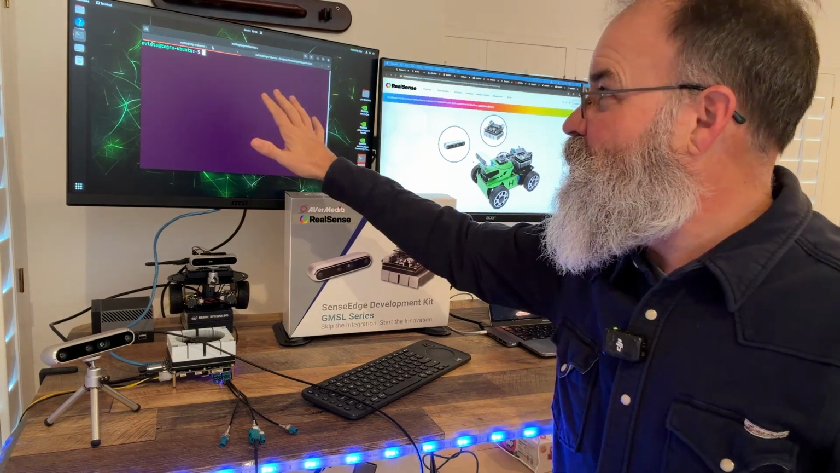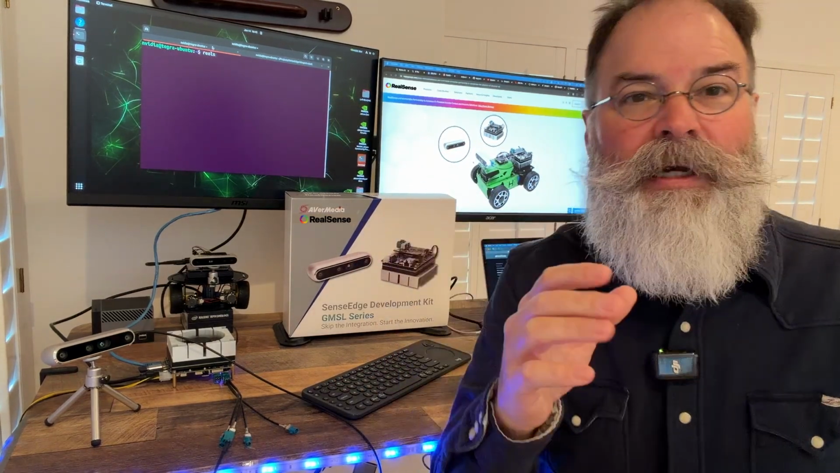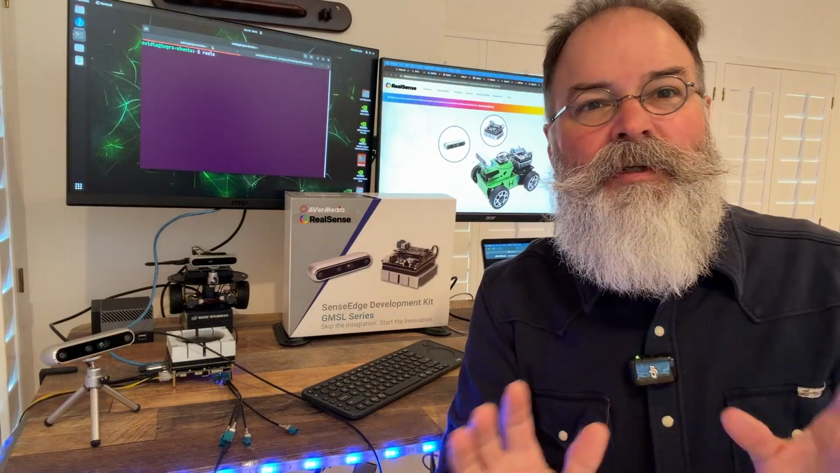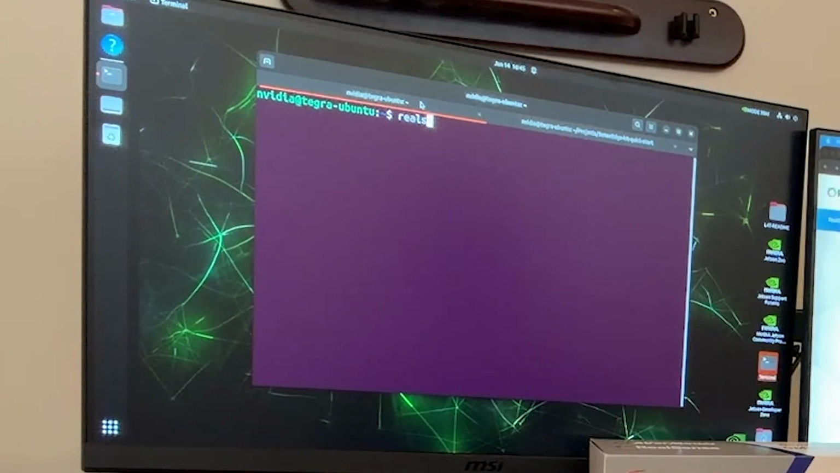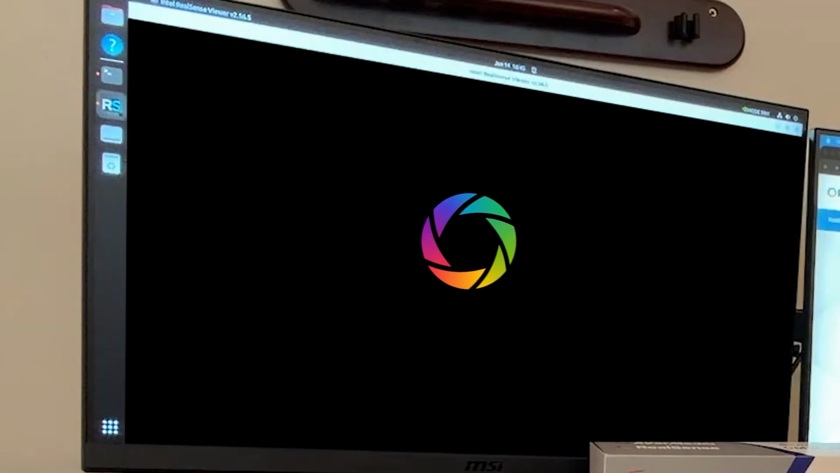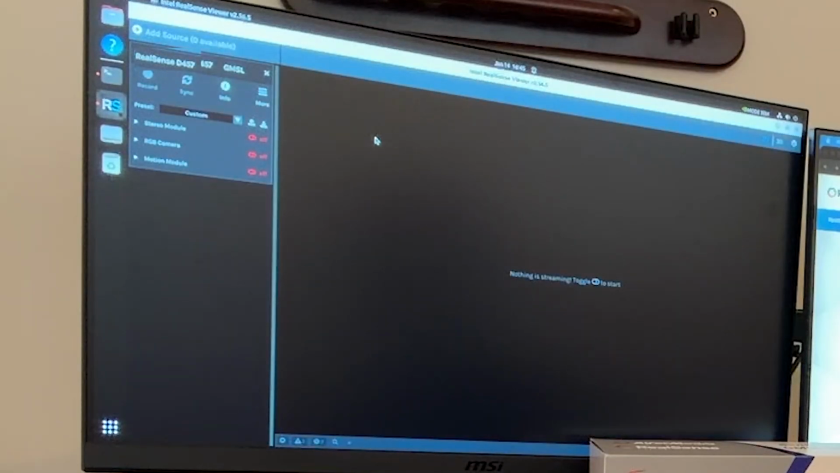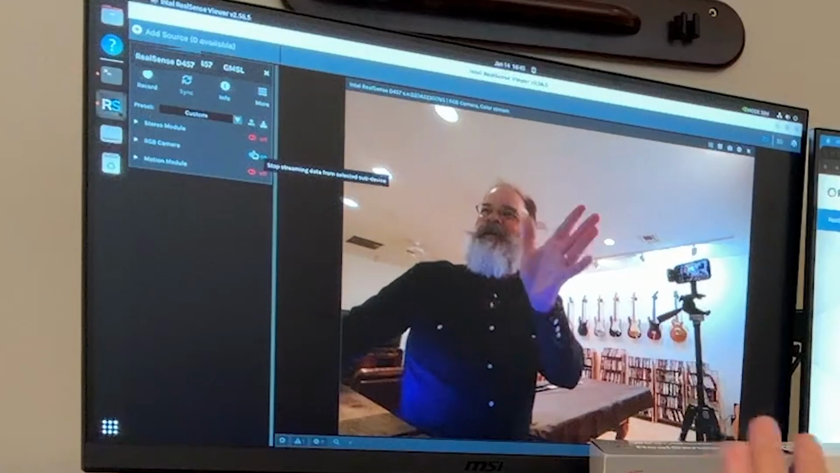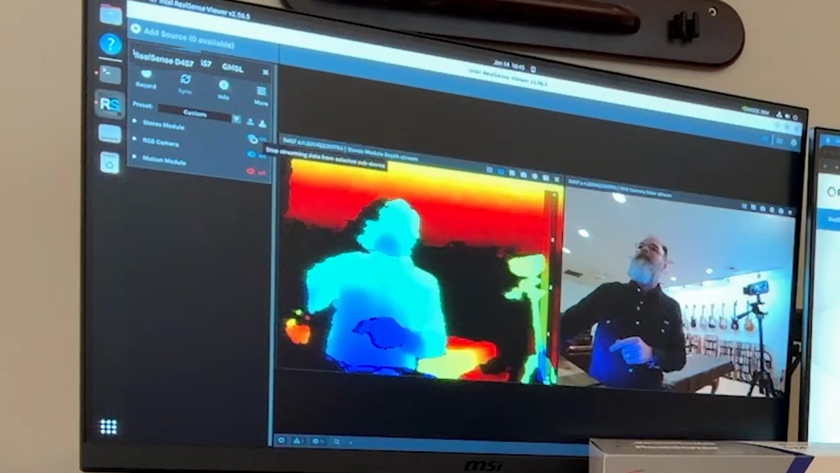The first thing you're going to do is run the RealSense viewer, which, by the way, the RealSense SDK, viewer, everything is all pre-installed on this robot in a box developer kit. So if we type realsense-viewer, there it is. We can turn on the RGB camera. There I am. See, it's coming from the 457. We can turn on the stereo depth map.